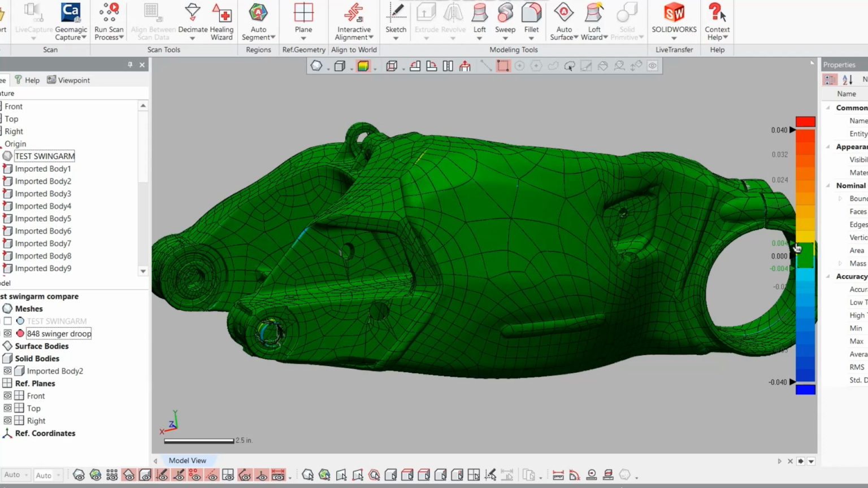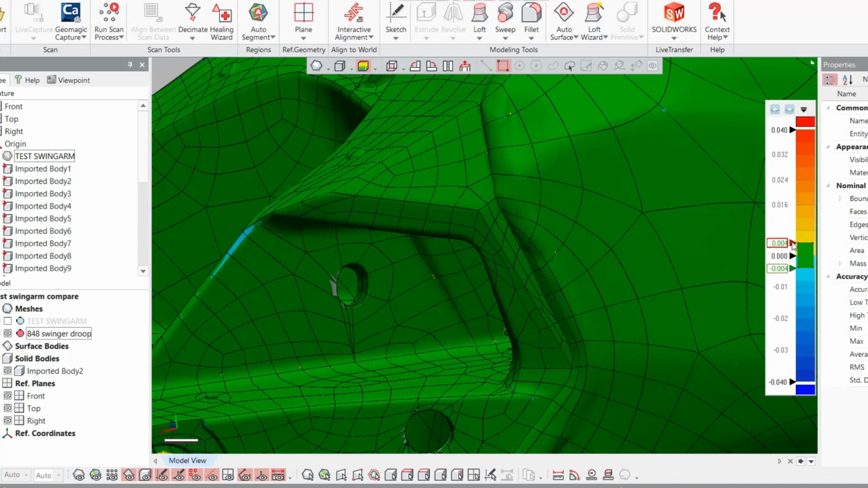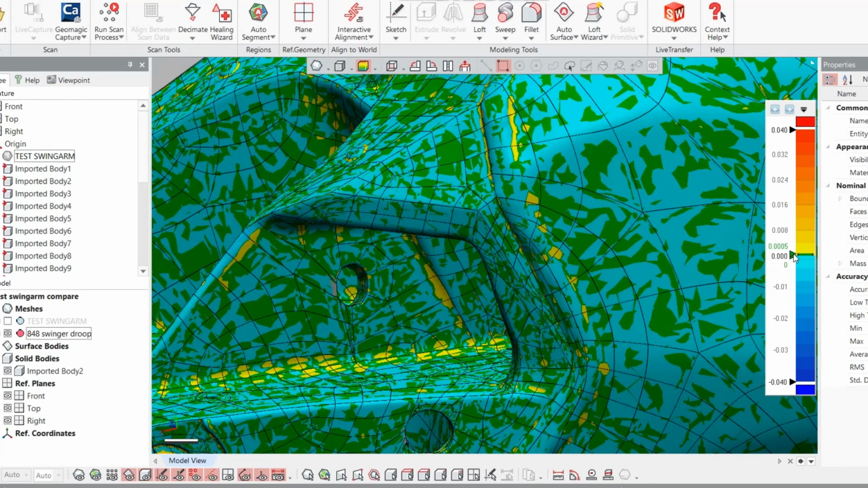So right here's my scale, and I can change that. Right now, anything within plus or minus 4 thousandths of an inch is green. So I'm going to move that down to 1 thousandth of an inch. Nope, it's half a thou. The thing's a little tricky to move. There it goes, +1, and then we'll go -1.